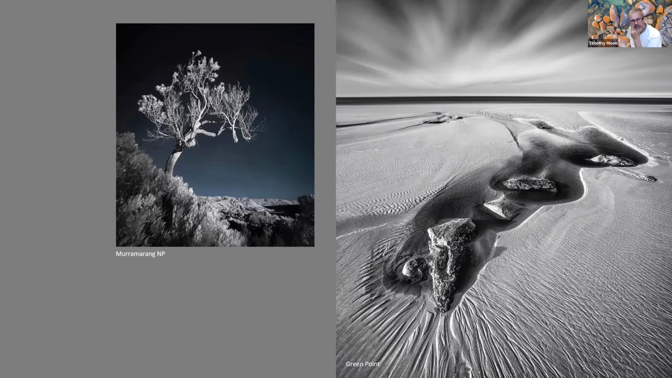That image there I can then take into Photoshop. I can play around with the blue, so if I wanted to change the tones in the blue, at least I've got something to start with, but the rest of the image is kind of in black and white, giving that almost turquoise sky.